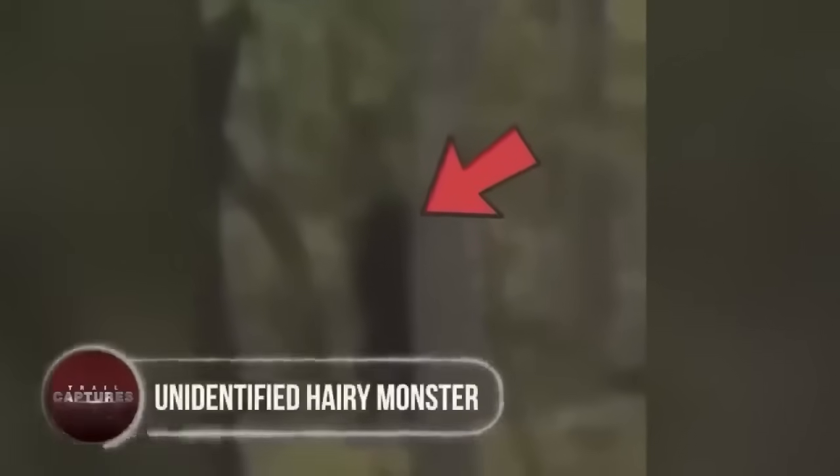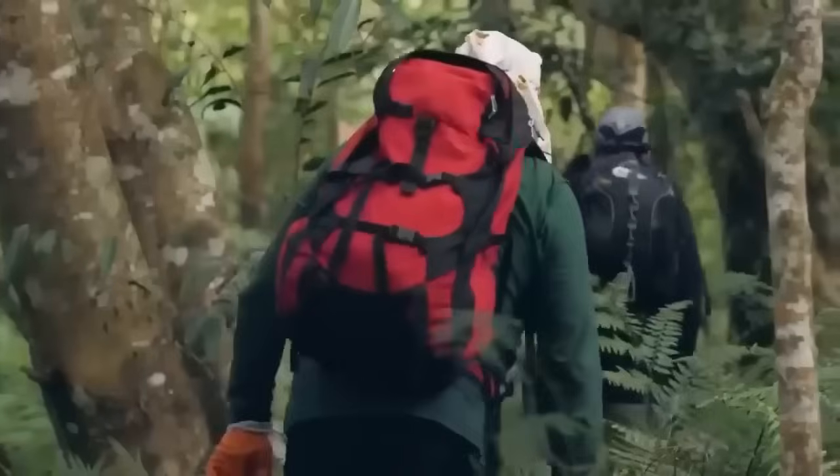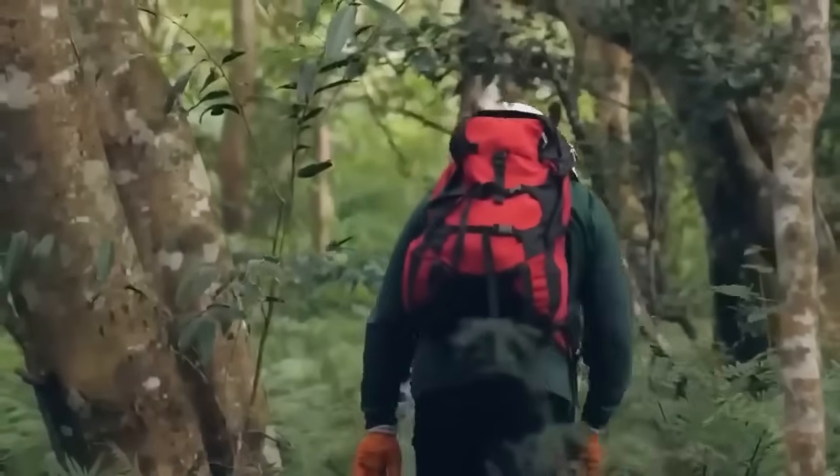Unidentified hairy monster. Exploring the woods to learn more about the forest, two young students felt some movements behind the trees. Looking deeper into the bushes, they came across an unidentified creature that initially looked like a wild critter.